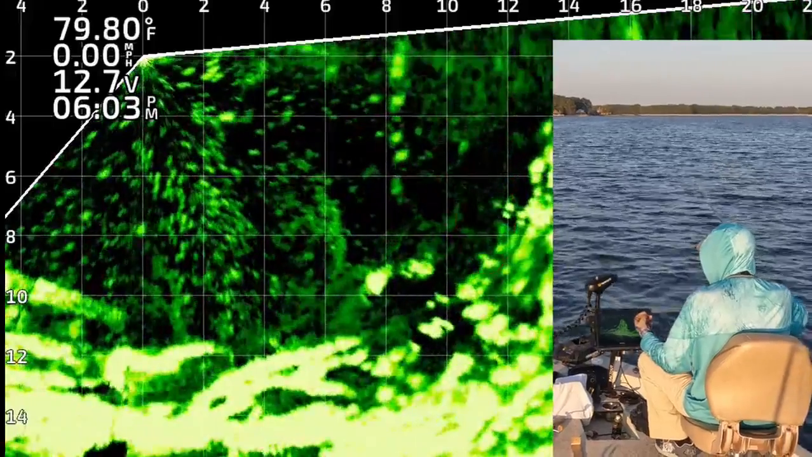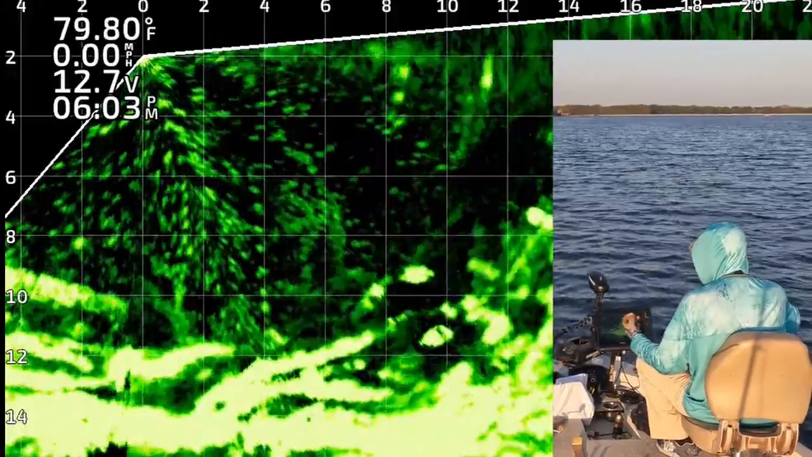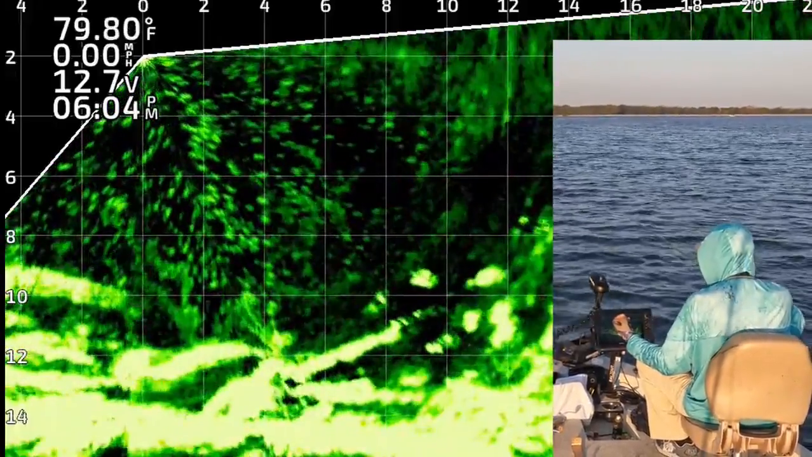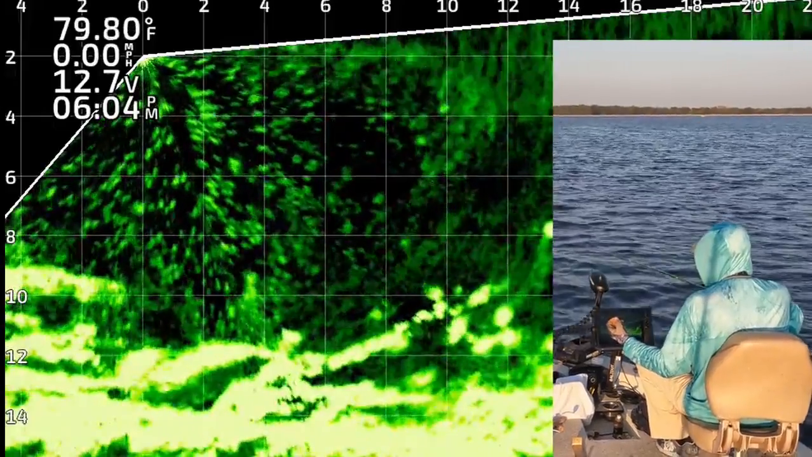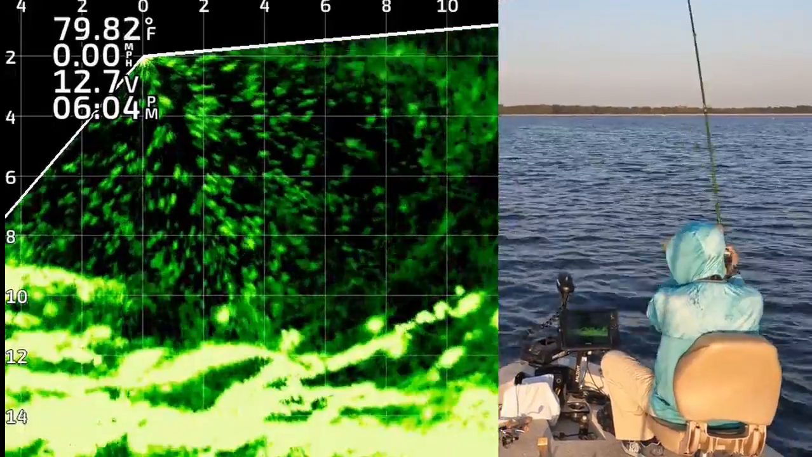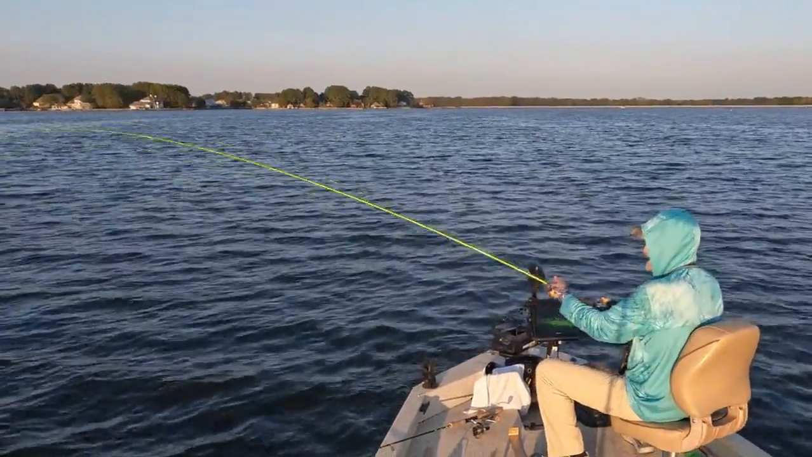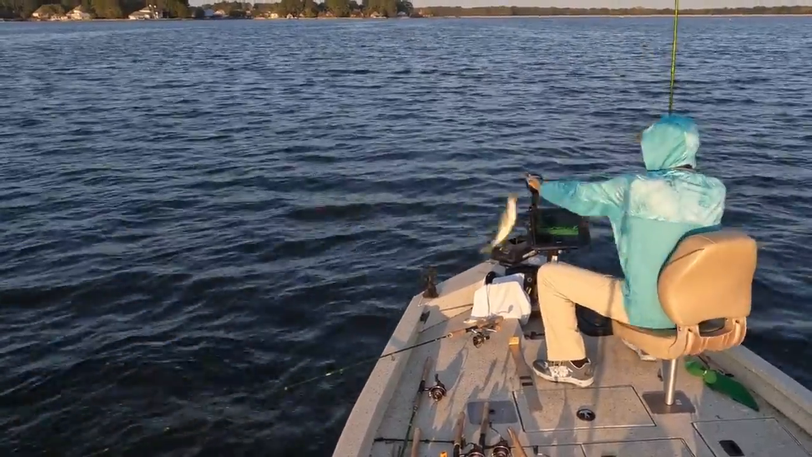Okay, there you see the weight and jig 12 feet from the boat, dropping down about 8 feet deep. It's right on top of a couple nice looking crappie there. Just kind of working it up and down. Boom, one of them just hit it. There's one, 604. Goodness gracious. Get in the boat.